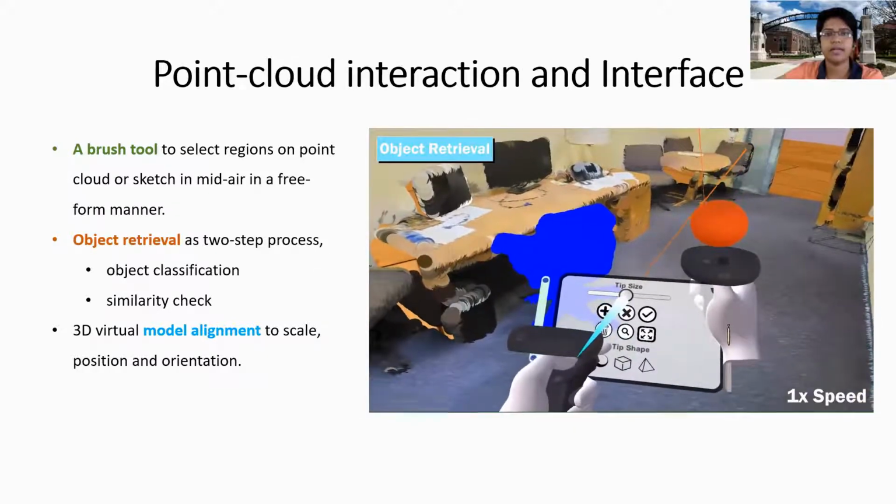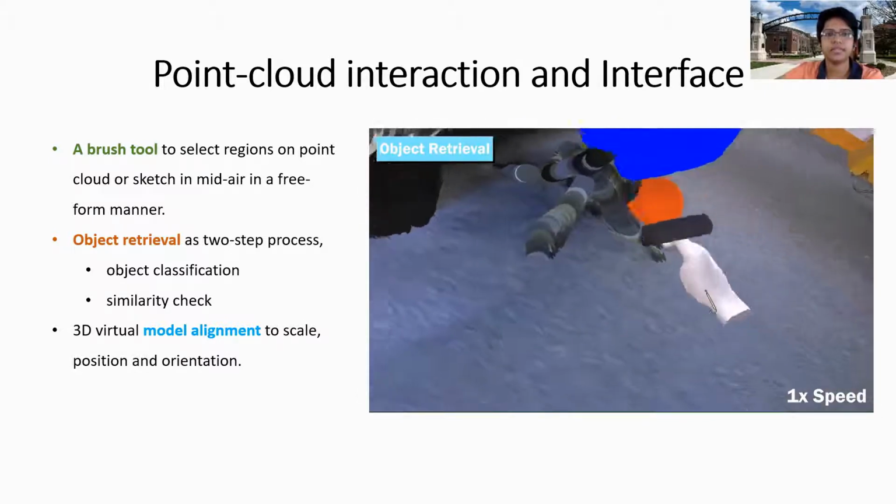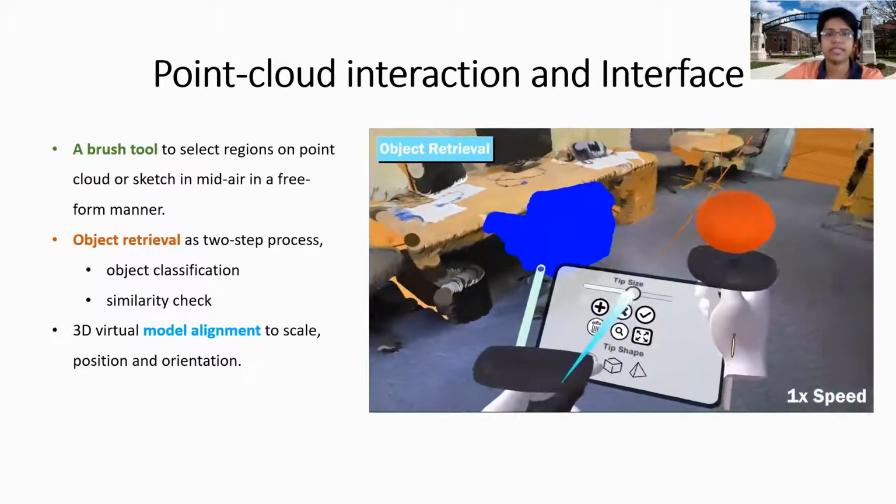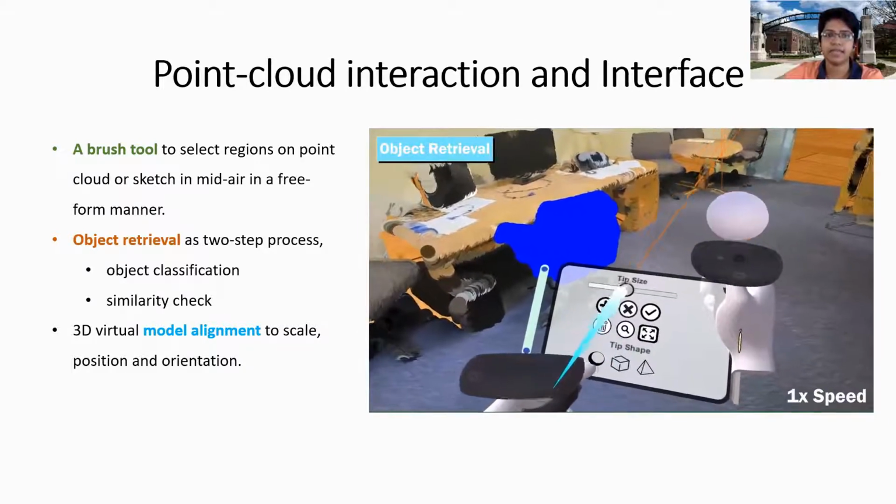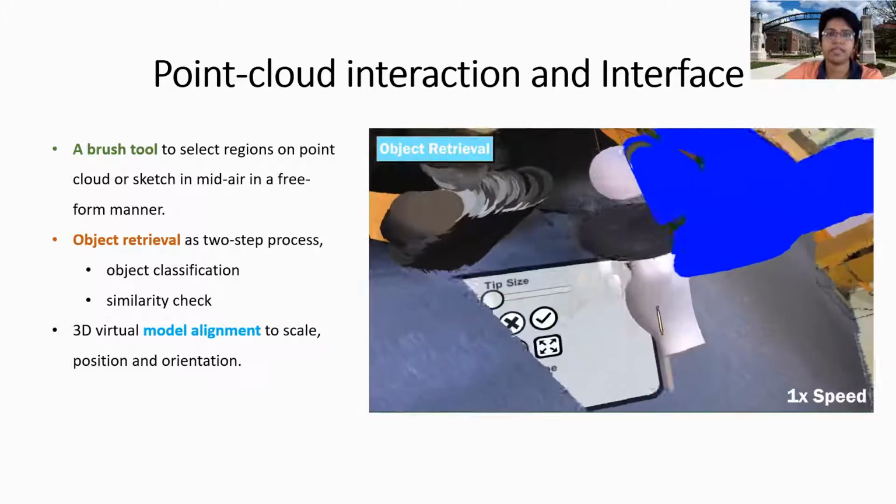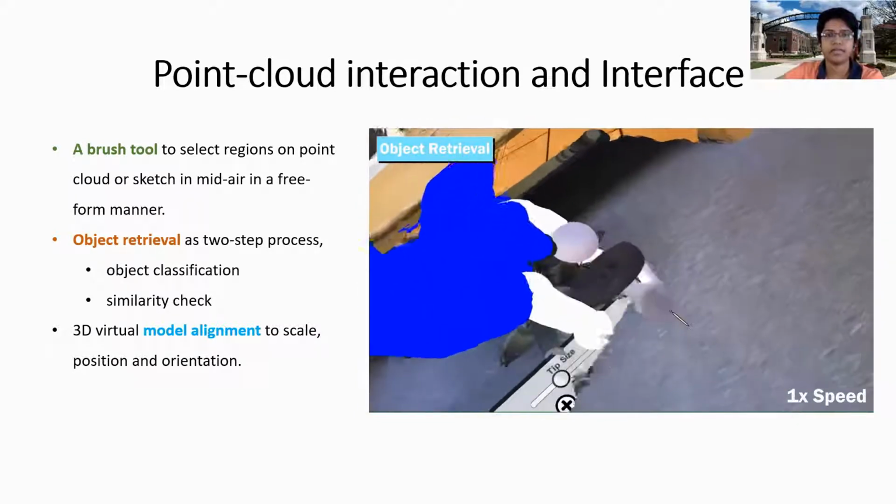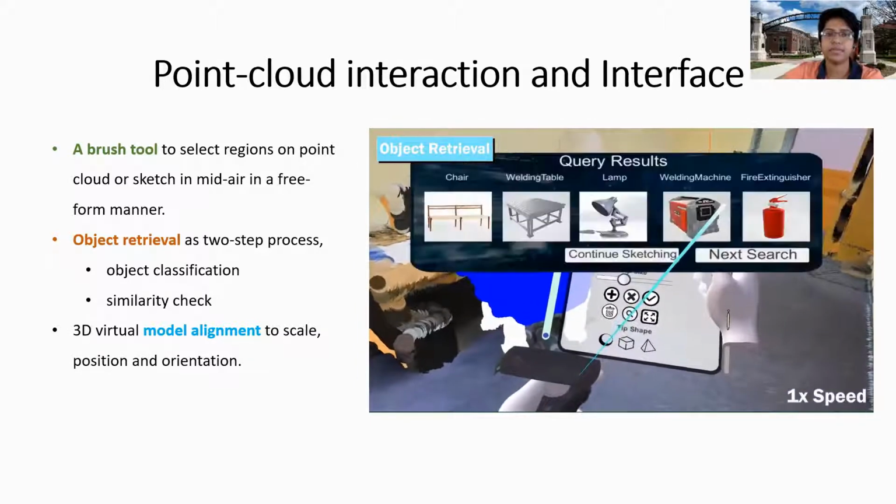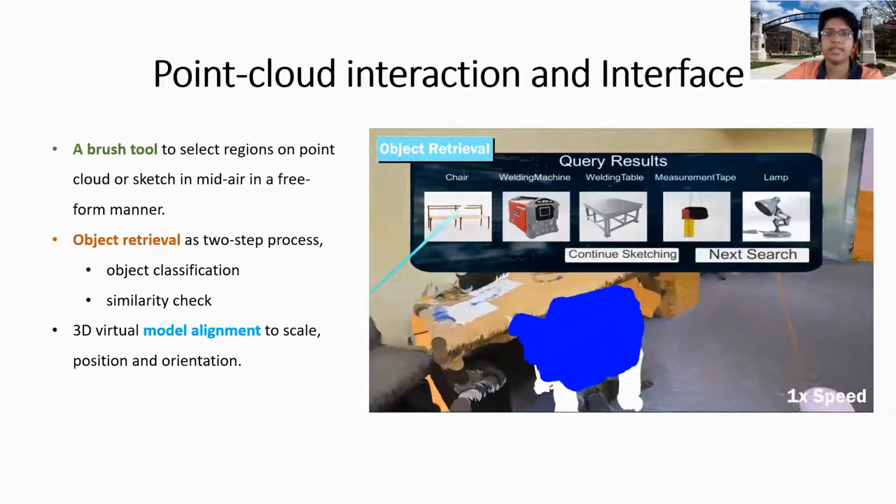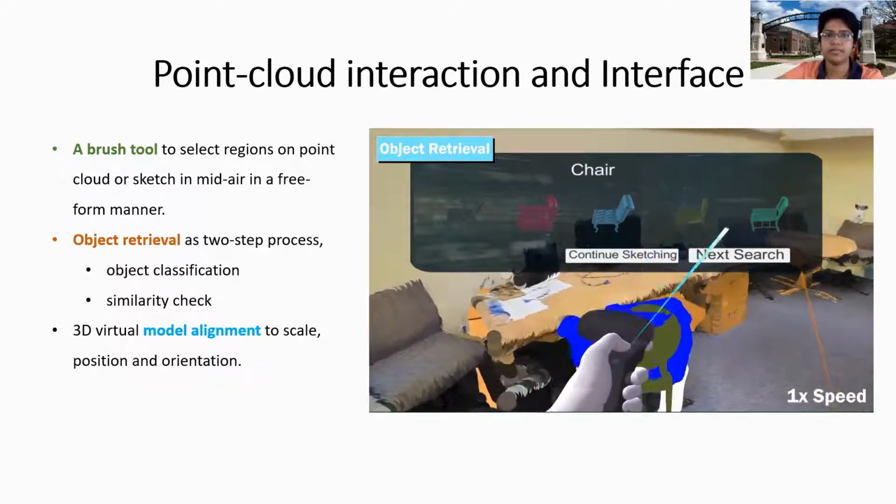VR from X allows users to interact with the scan point cloud using a brush tool. Using various features of the brush tool, users can select regions inside the point cloud or sketch in mid-air in a freeform manner. The point cloud selections or sketches are then fed into the backend system as input queries where neural networks are implemented to assist the users in retrieving and aligning their models of choice on the point cloud.